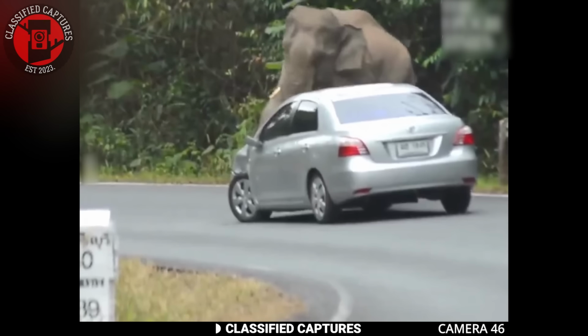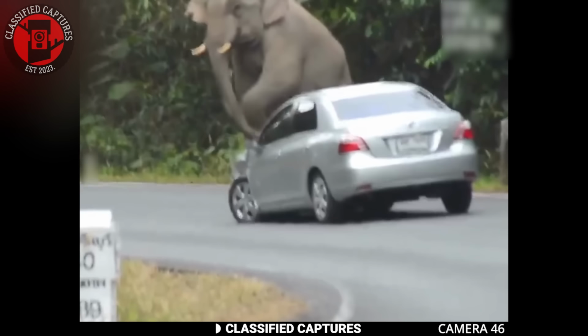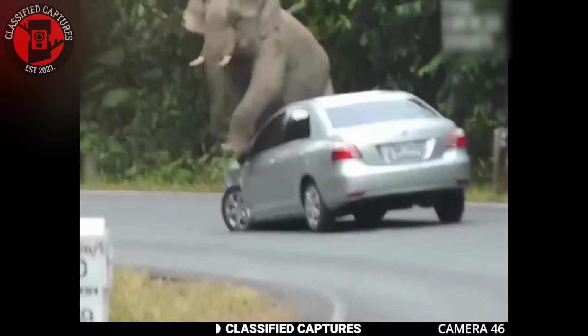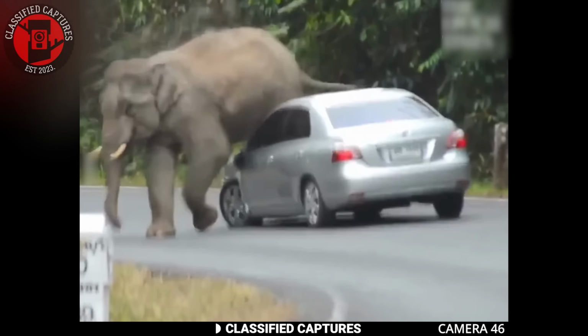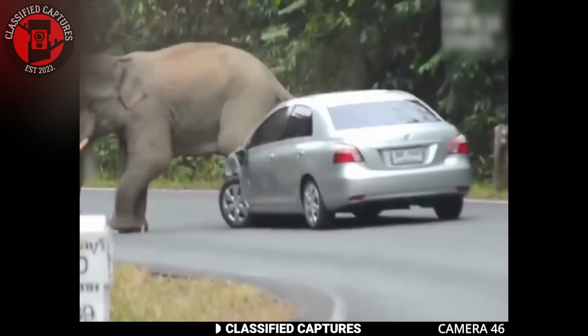An act of vengeance, perhaps? Elephants don't forget. Or is this big guy just being petty and wanting to sit on the vehicle? Frankly speaking, it's hard to say, but what does your power of deduction tell you about this clip?